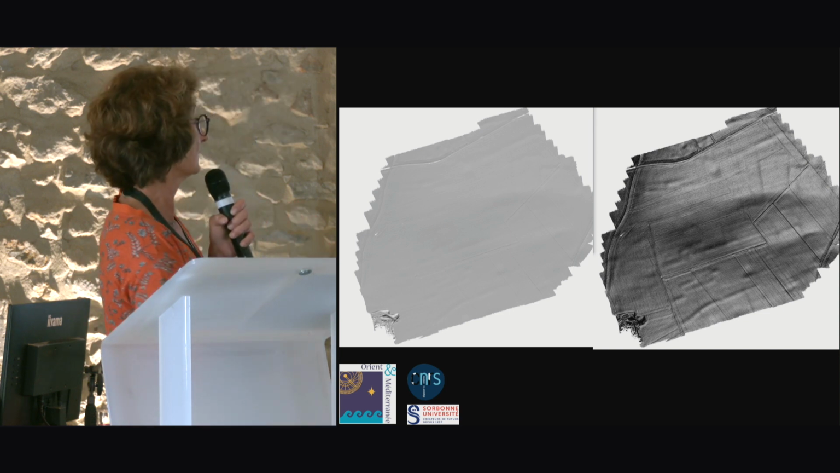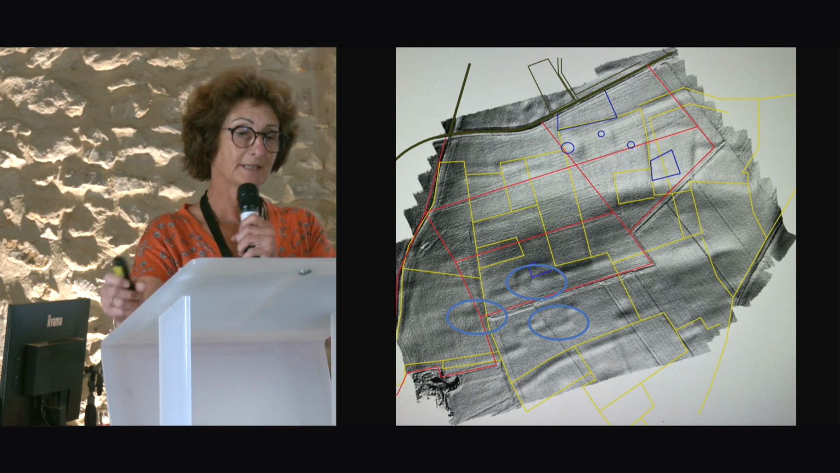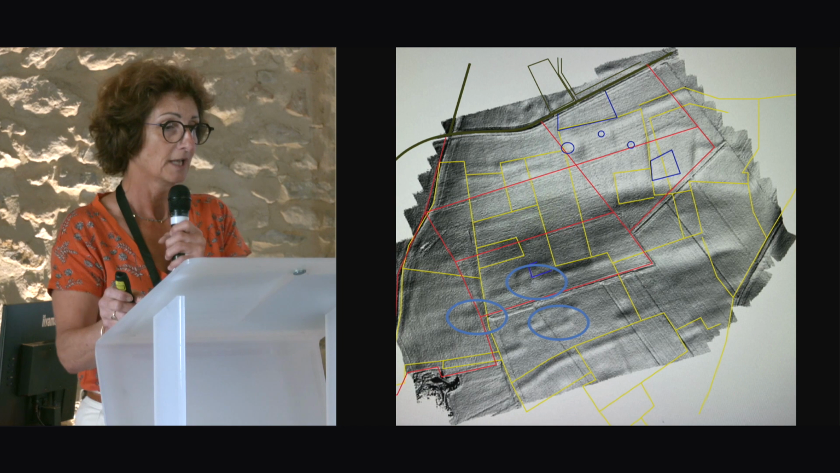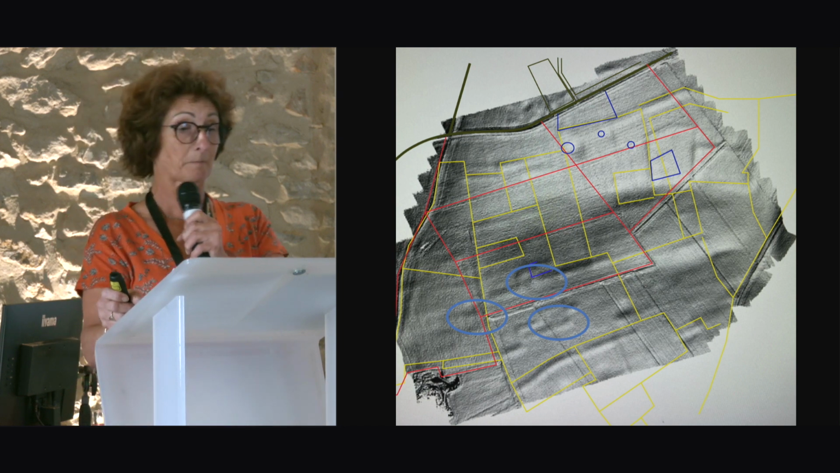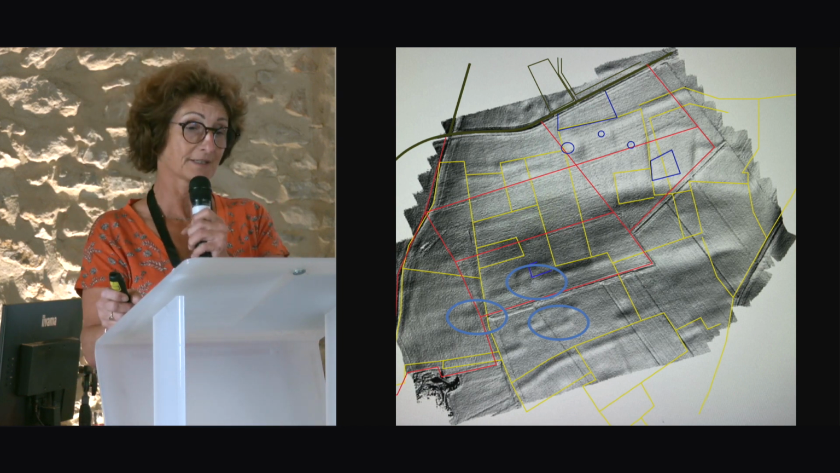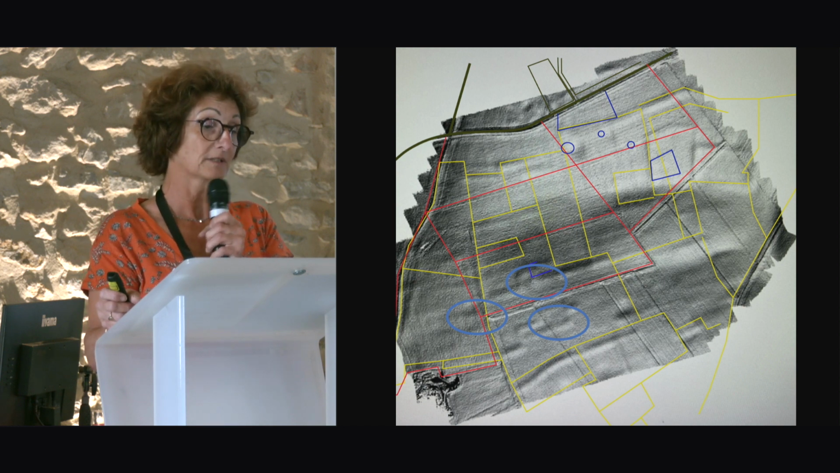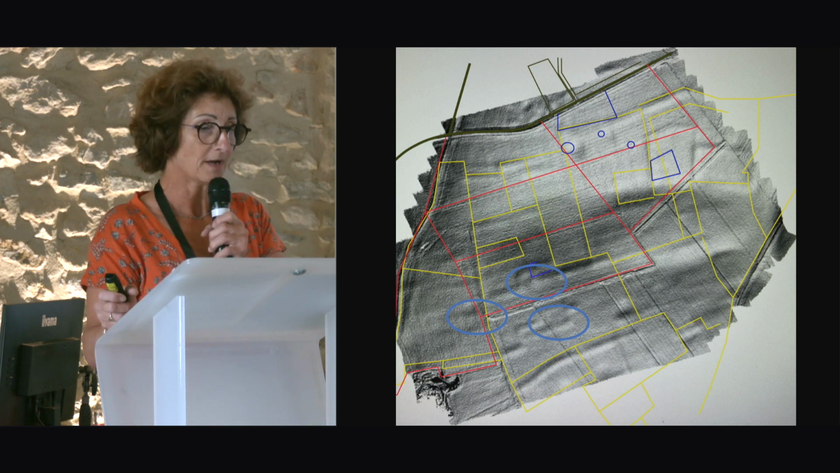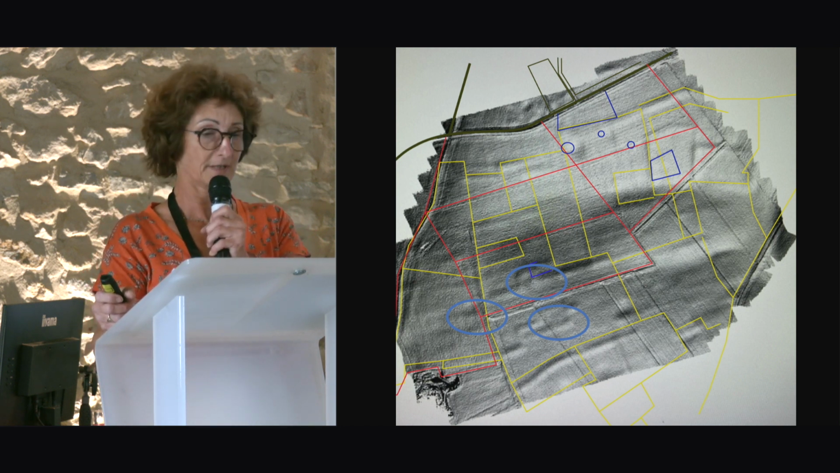The alignments have been correlated with various documents, including the Napoleonic cadastre in yellow and the current cadastre in red, to sort out the artifacts that have a chance to be correlated with remains. The blue marks are the suspected remains.